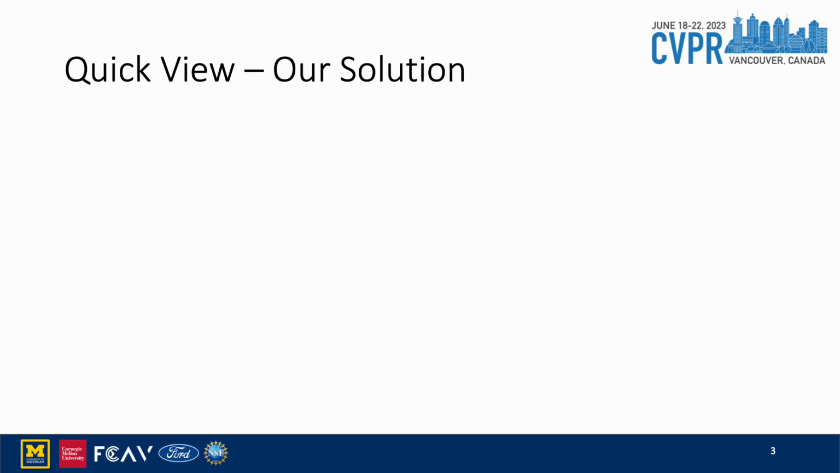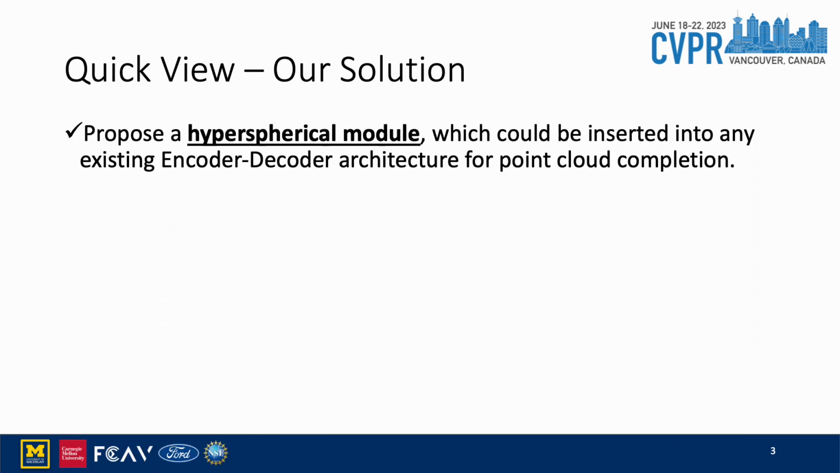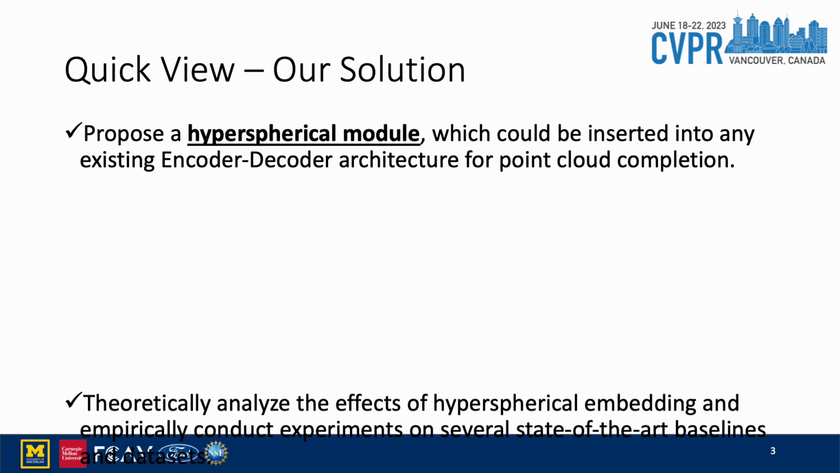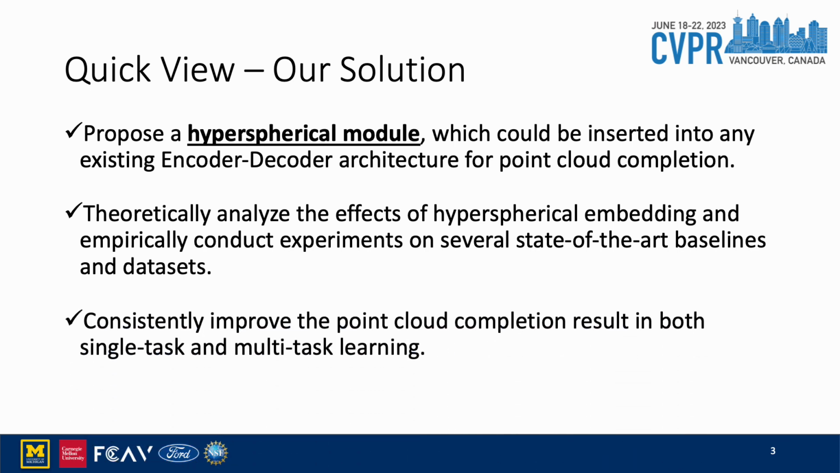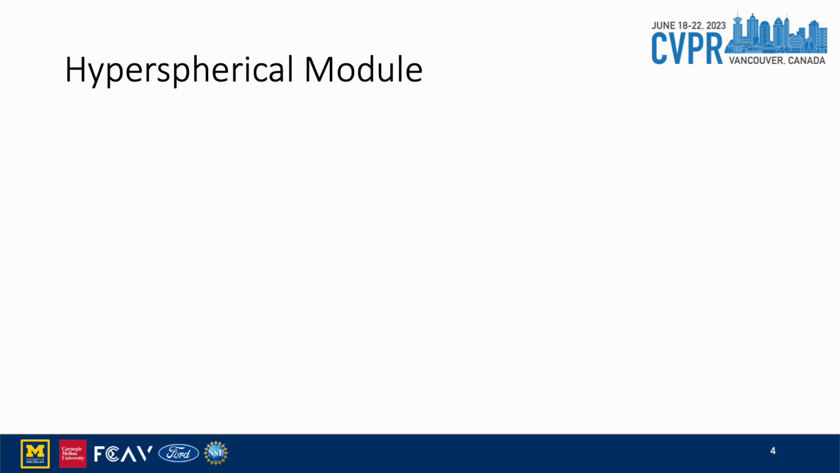To solve these problems, we propose a hyperspherical module which could be inserted into any existing encoder and decoder architecture for point cloud completion. By theoretically analyzing the effects and empirically conducting experiments on state-of-the-art baselines and datasets, we show that our proposed module could consistently improve the point cloud completion result in both single-task and multitask learning. Now, we provide more details of our method.